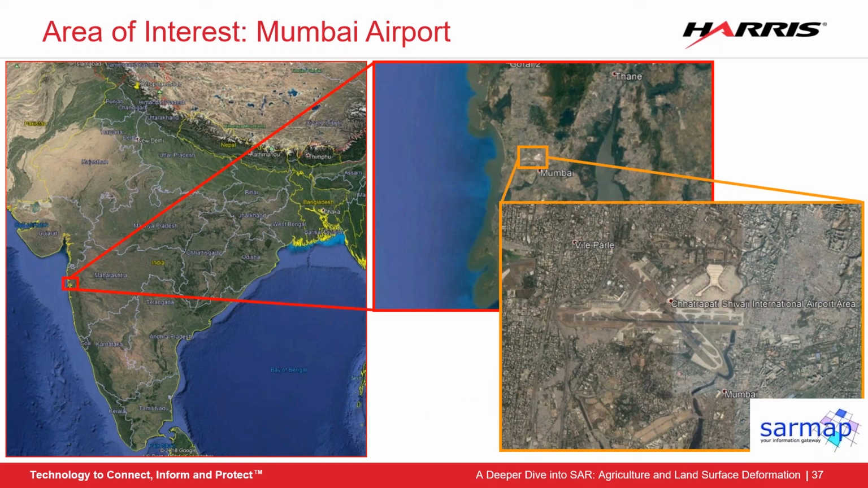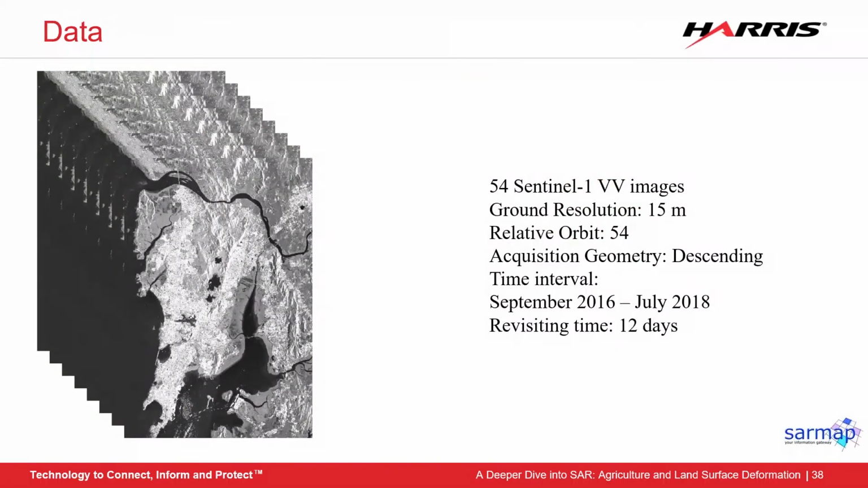Our area of interest for the SBAS processing is the Mumbai Airport in Mumbai, India. This study was done by SARmap and was finished in August of 2018. For this study, 54 Sentinel-1 scenes were used with a descending geometry, as this is the only one available over this region. The time period was set for September 2016 to July 2018. The revisiting period of the satellite over this region is every 12 days. VV polarization is used as you only want to use co-polarized data when creating interferograms.